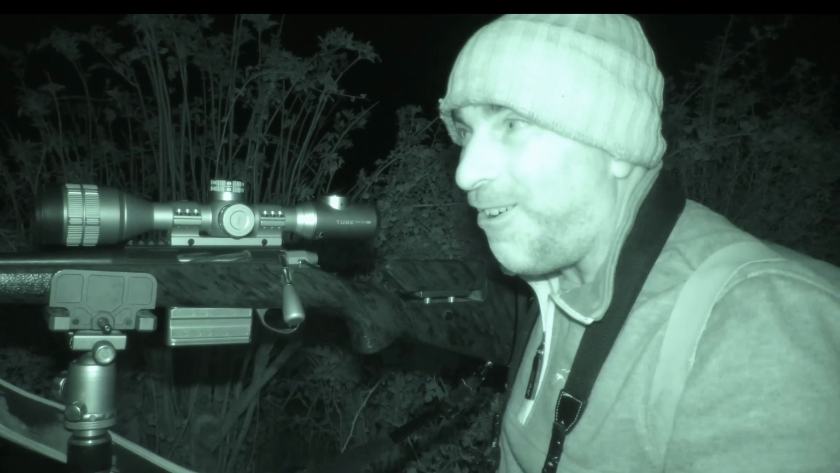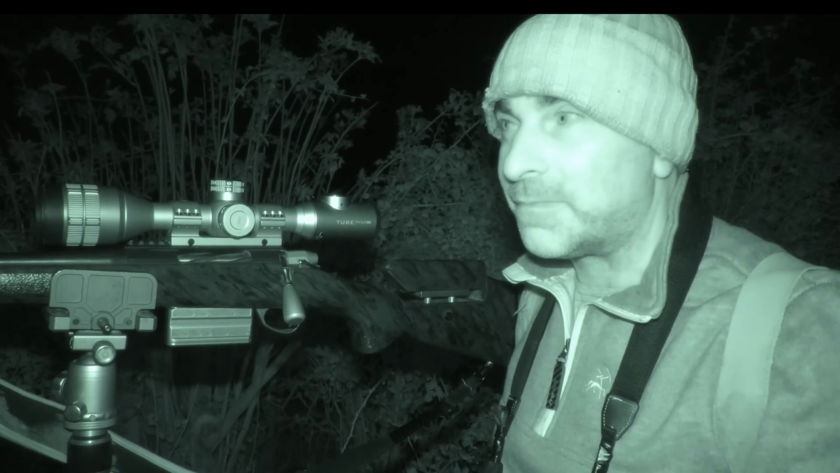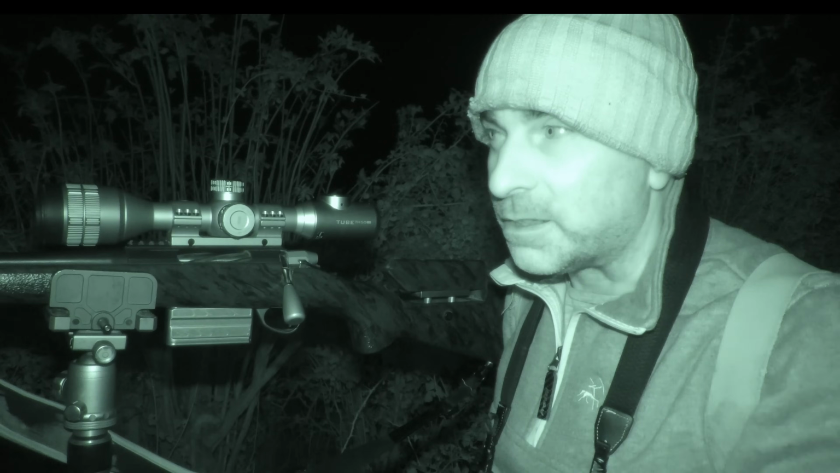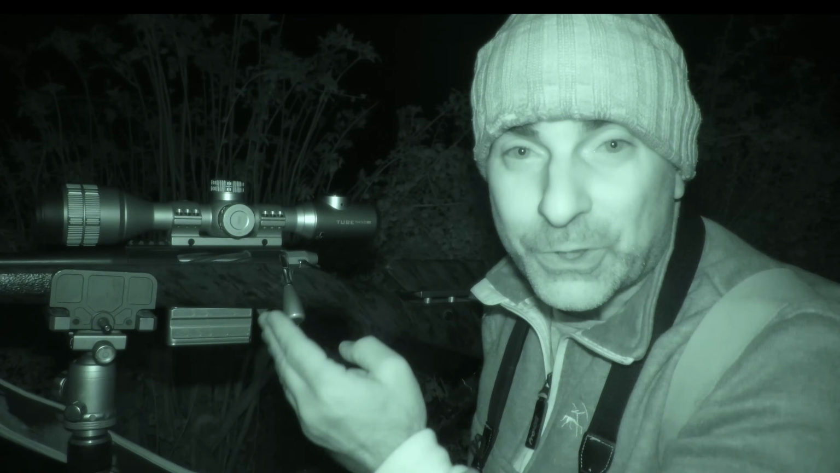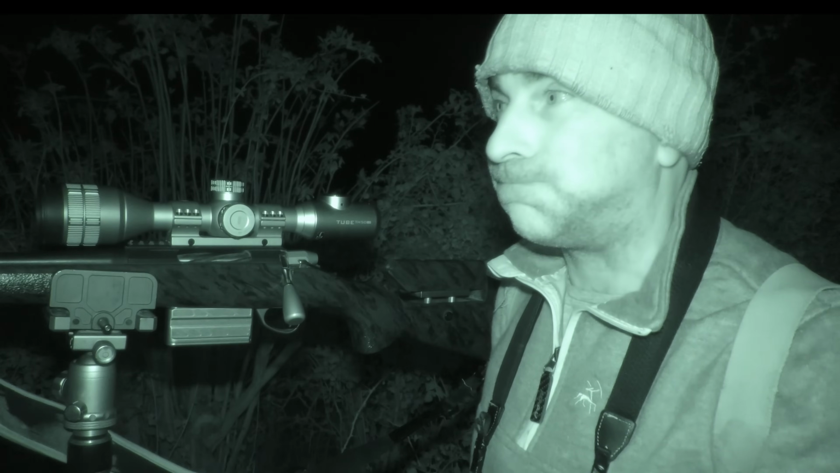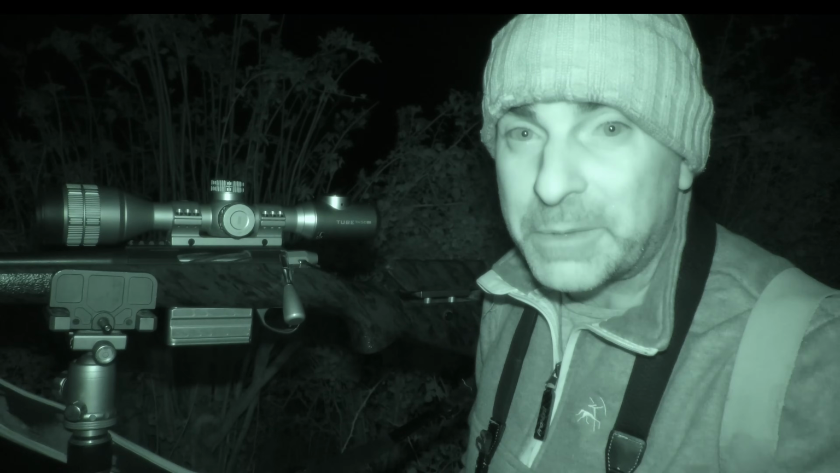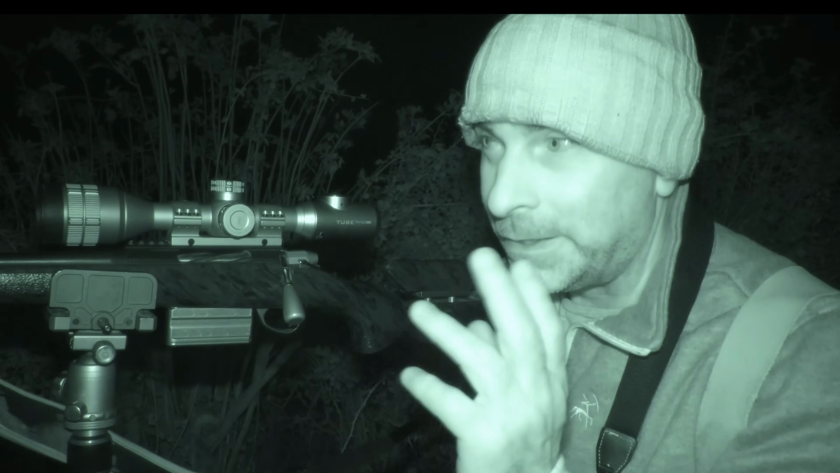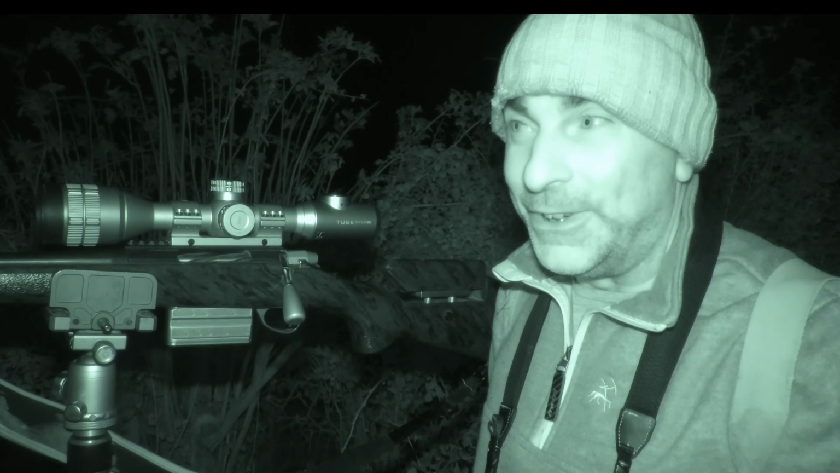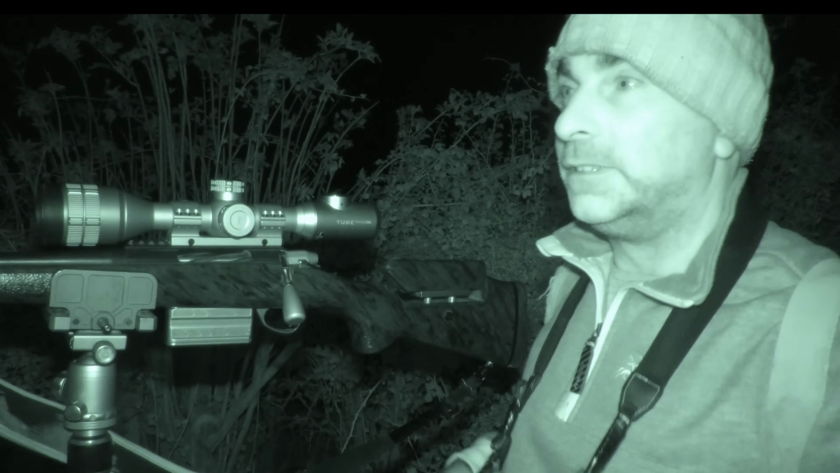Well, I've been here probably 5 minutes if that. And the fox just came straight through the hedge just next to me, through the little cut through, and he was probably 40-50 yards in front of me, and he walked out across the field. I was just giving him a little wait just to stop him. Knocked that one over, so that's within 10 minutes of being here, fox down, so that's a good start.